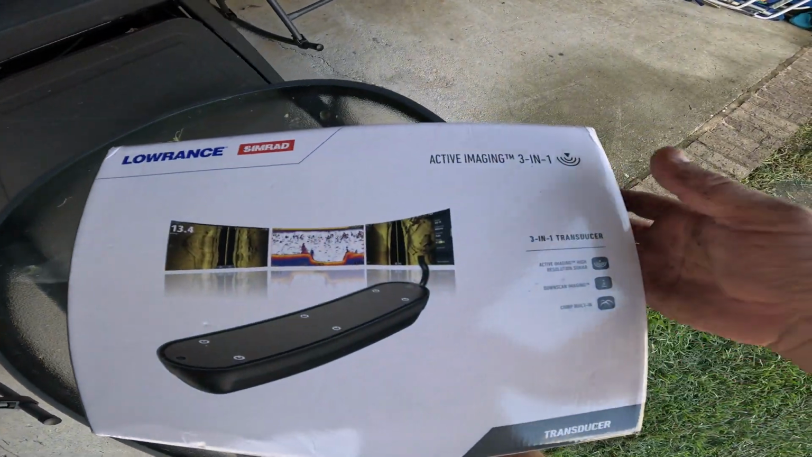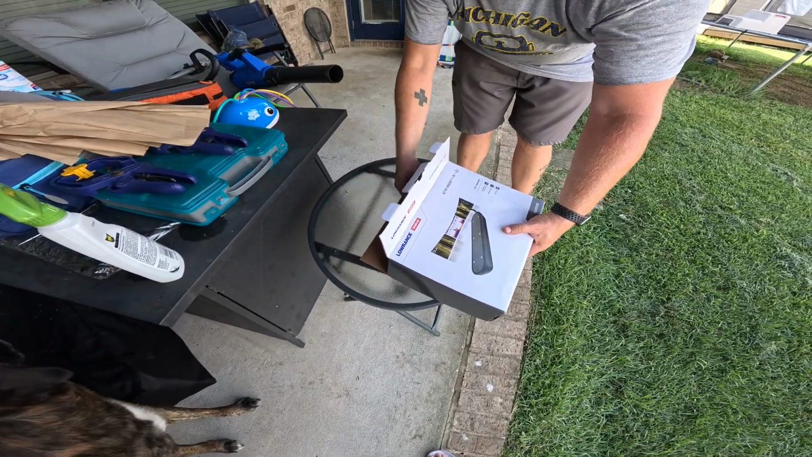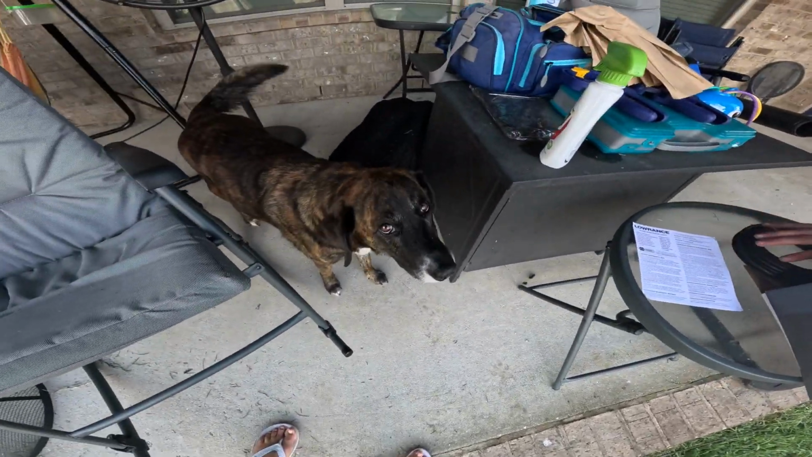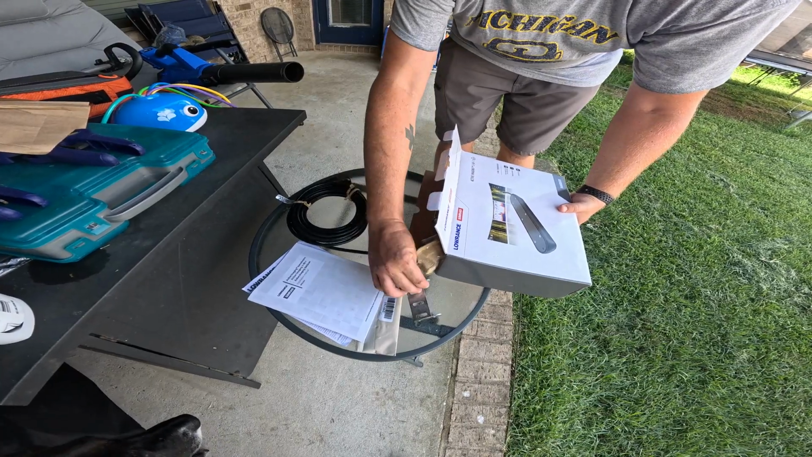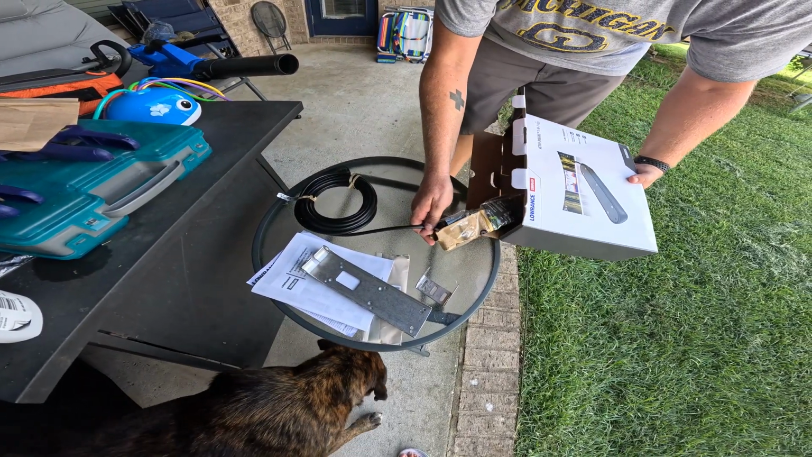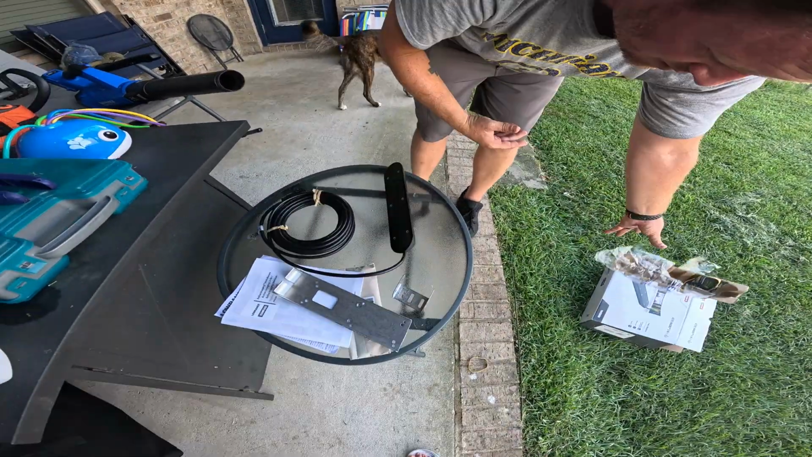It looks pretty cool. It's got some good pictures. Let's see what's inside the box. Paper. Manual, dog. A bag of screws. Another manual. Metal bar. Another metal bar. And the transducer. Cool. Oh, what's this? That's just the box. Alright.